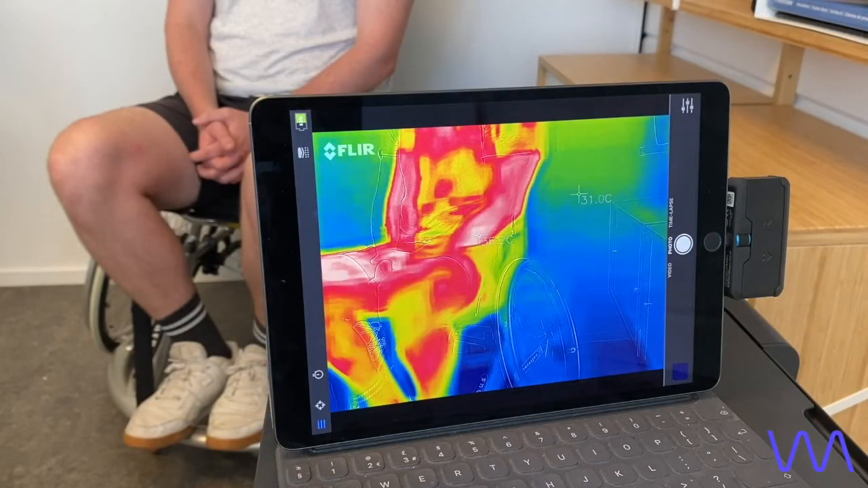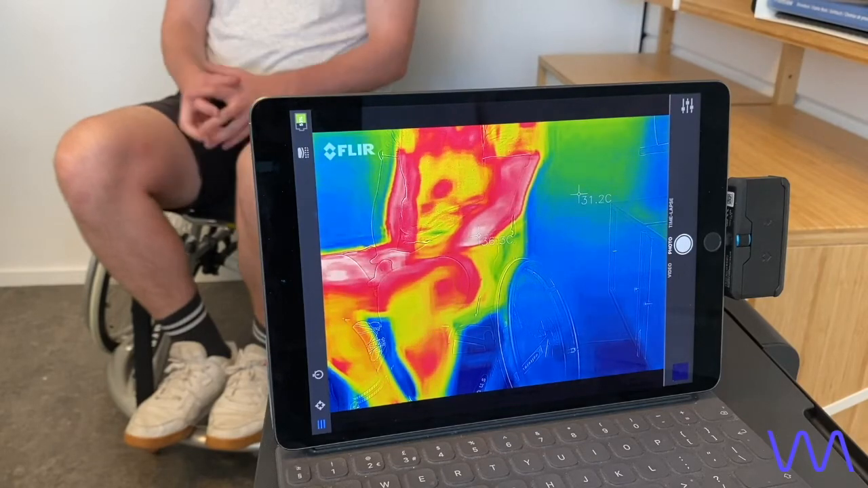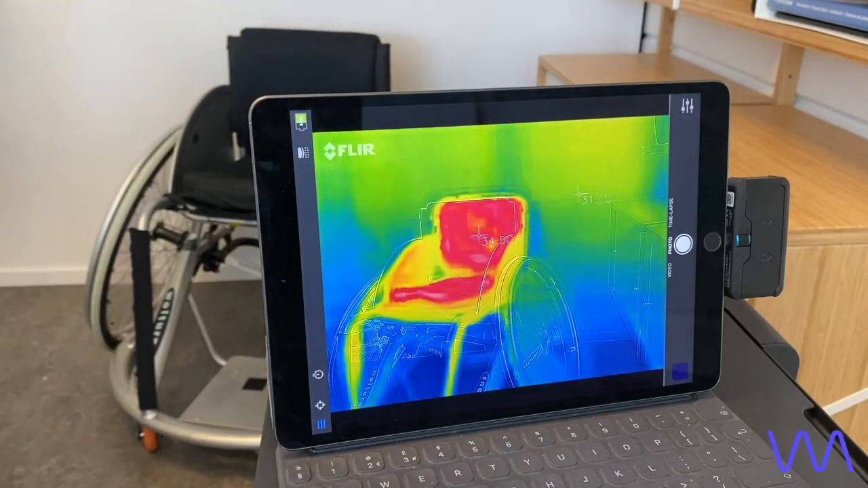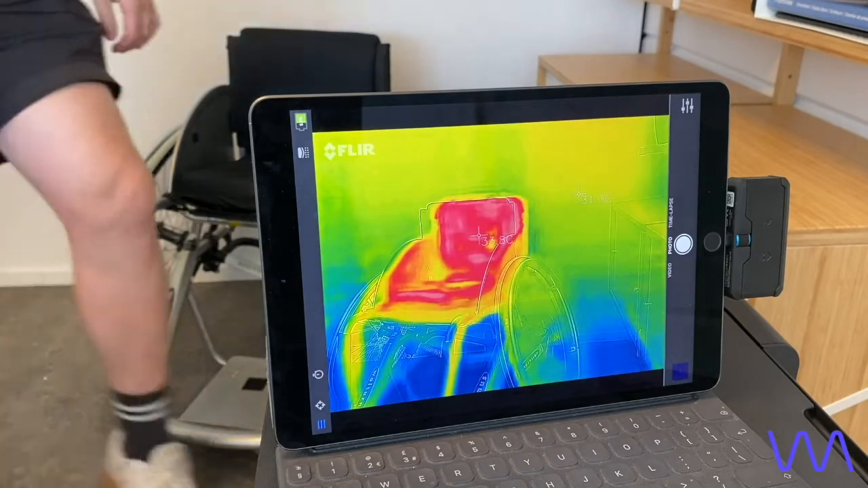Okay, so I've asked our person to sit back down so we can get it back to the temperature before he stood up. To verify, we'll just get him to quickly stand up now to check the temperature. Yeah, the backrest is back at 34 degrees. You can see, very hot. Have him sit back down.